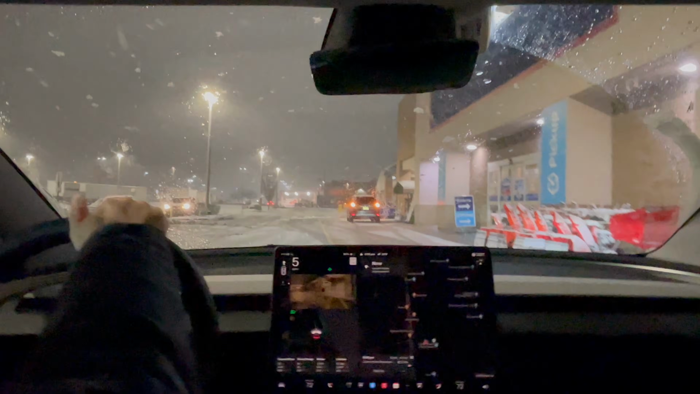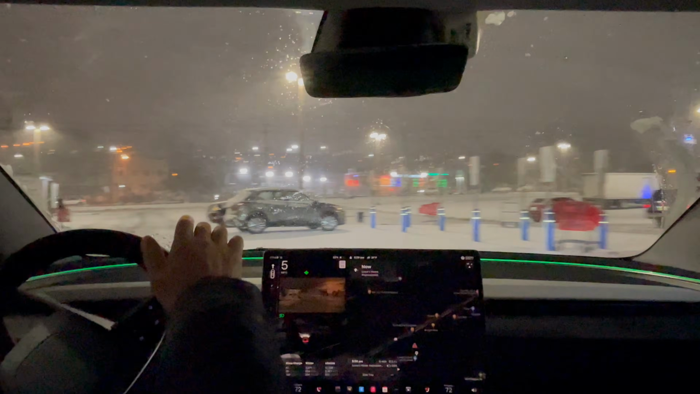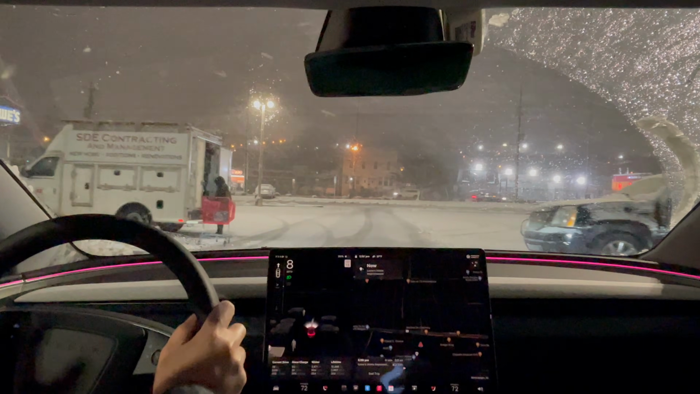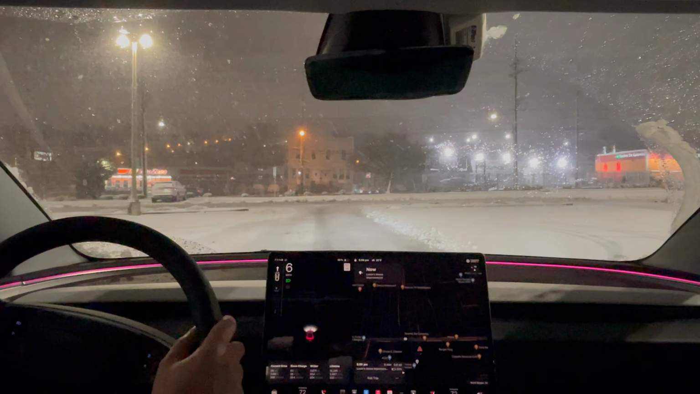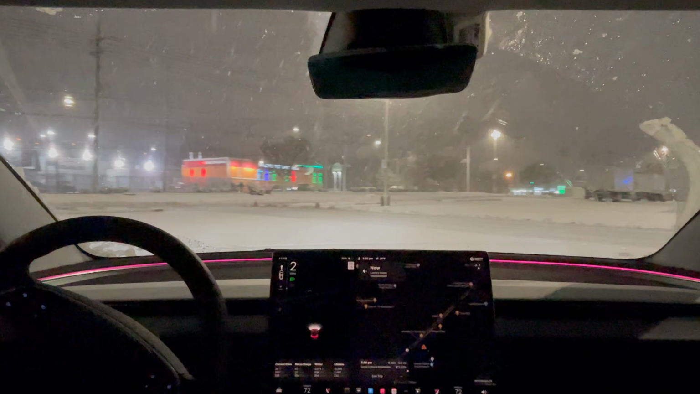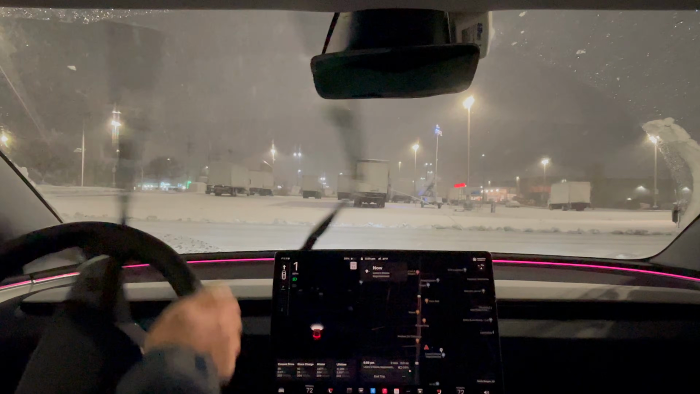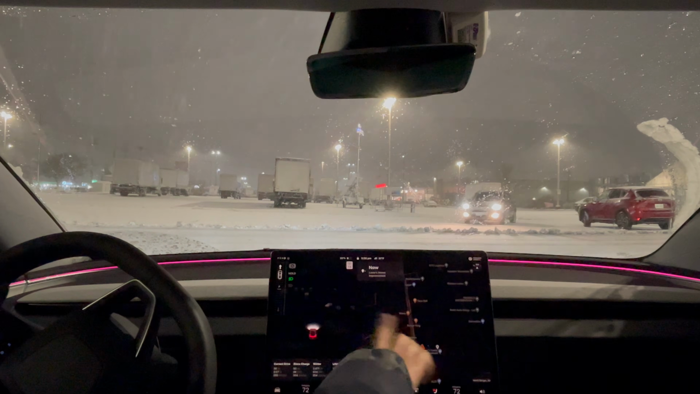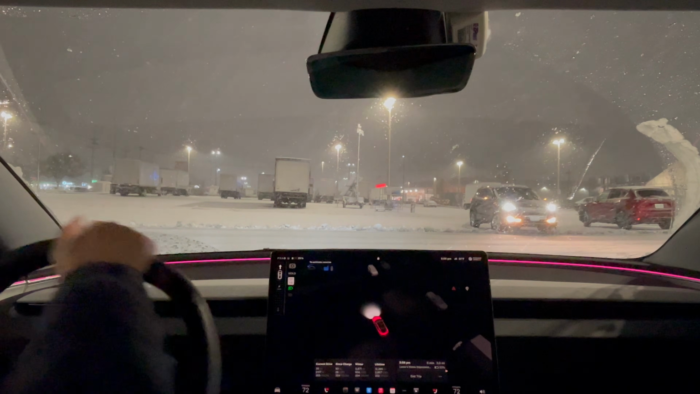Pulling me over to here, which is correct, but I need to find a parking spot here. That was great. Full self-driving handled the whole drive. One disengagement that was just really due to it skiing after it made a turn. It may have been different had I had all-season winter tires. So let me know in the comments, should I get winter tires for Model 3 or am I okay using all-season tires? And here you can see this is a parking lot and full self-driving can't even see where the lines are because it's all covered in snow.